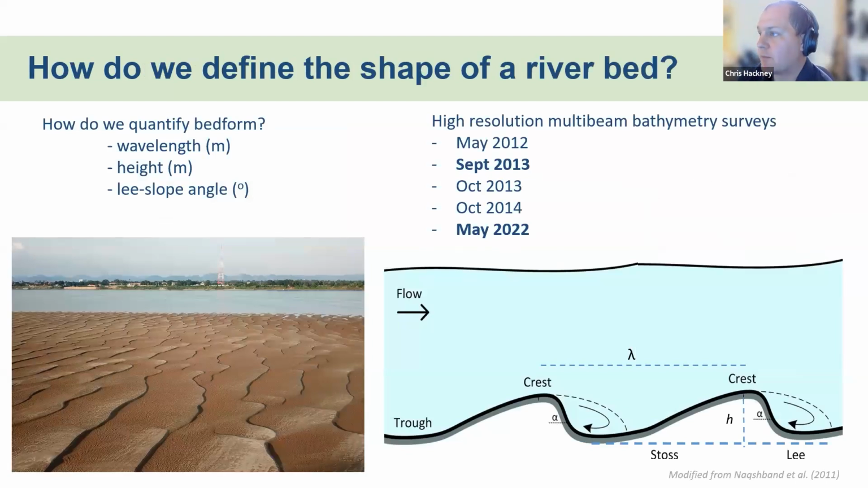So how do we define what a bed form is? Well, on the bottom left, you can see this image of some sand dunes on an exposed sandbar in Laos. And you can see this characteristic kind of dune shape where we have a slowly rising stoss side, a steeper lee side as flow is moving down. So we can pull off these metrics of dunes. We can quantify their wavelength, their size, their height, and the slope of the angle. And that one's important because it affects turbulence and flow.